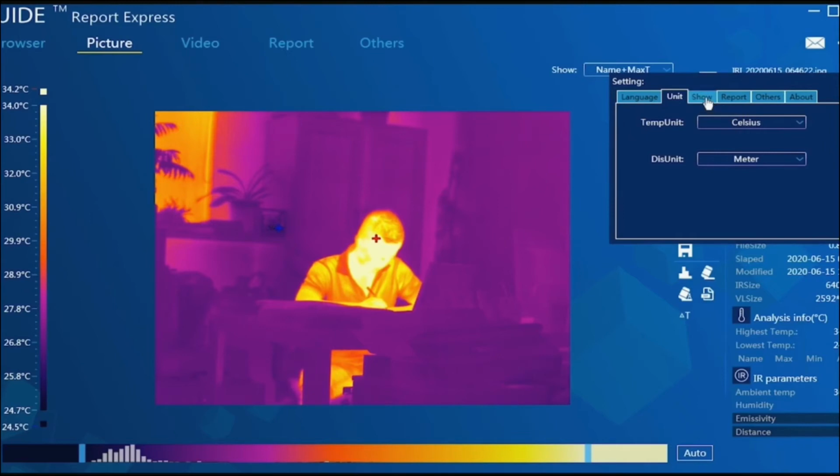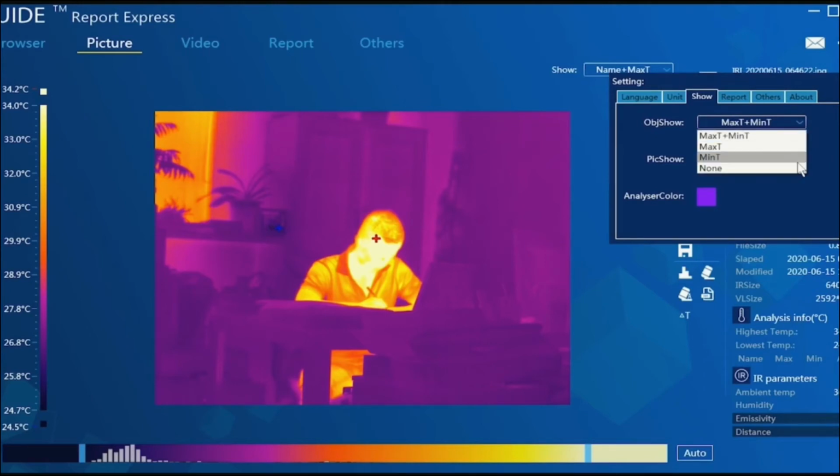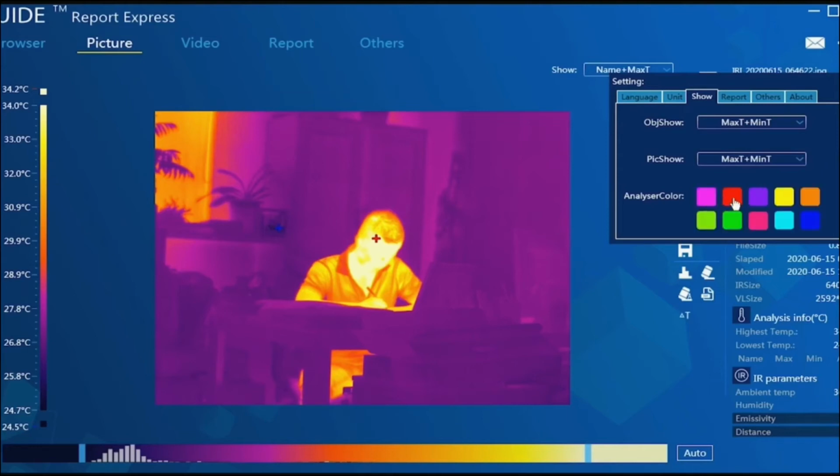The third one, Show, means you need to set the name of the object you want to show in the image. Normally it's maximum temp or minimum temp or nothing. And the color is the color of the object you put on the photos.